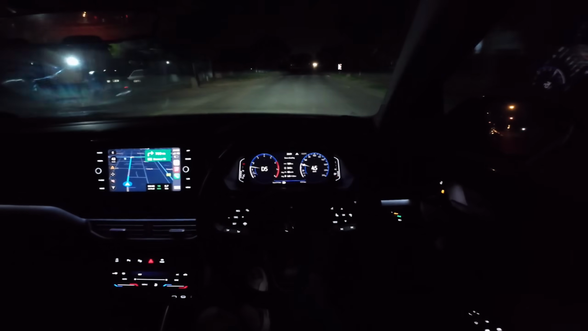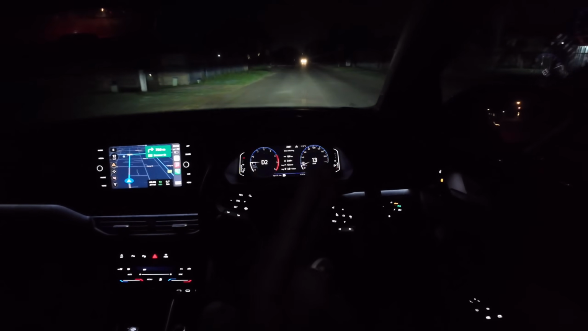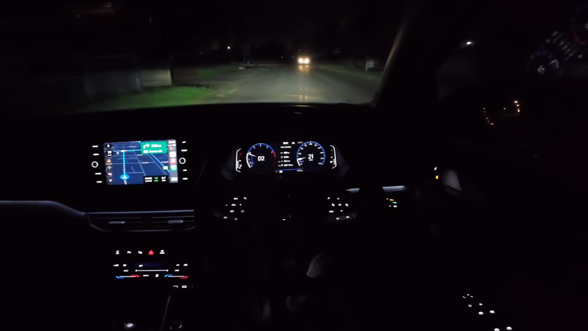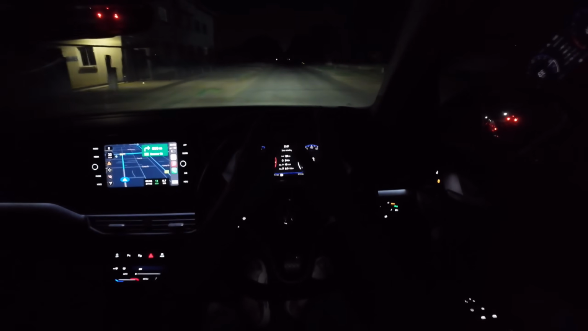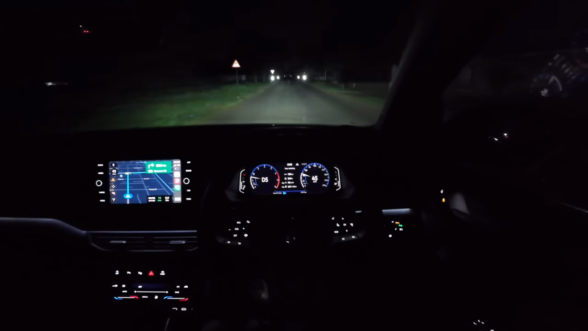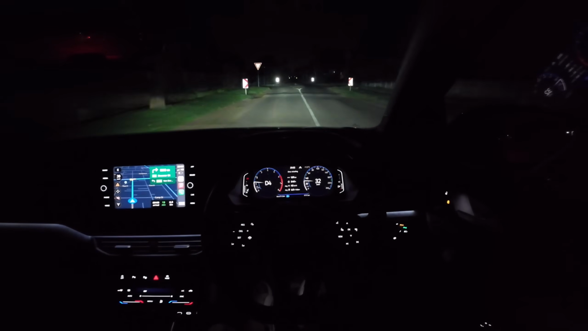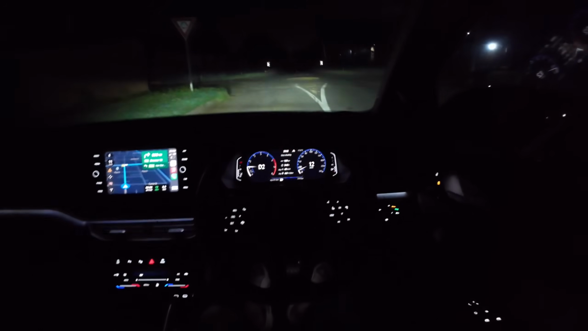So like currently there is a car in front of us, and what they'll do is they'll make sure none of the beam is directed towards the car, but everything around. You'll see just now, because of how dark this road is, they'll brighten up. Just give it a moment. There we go. And now everything just becomes alive. Oh man, this is brilliant. This is lighting technology taken to another level.